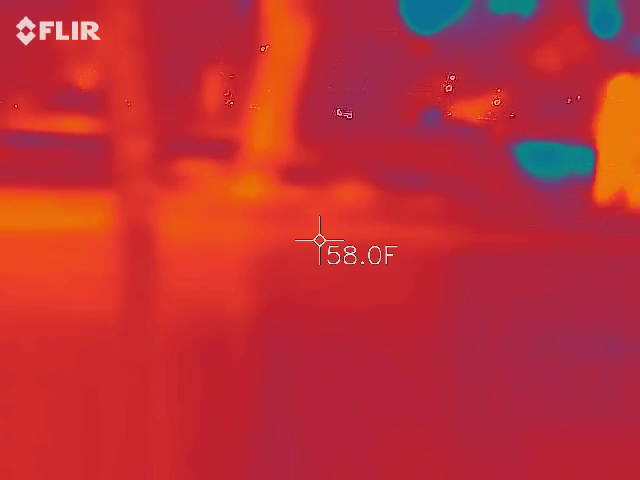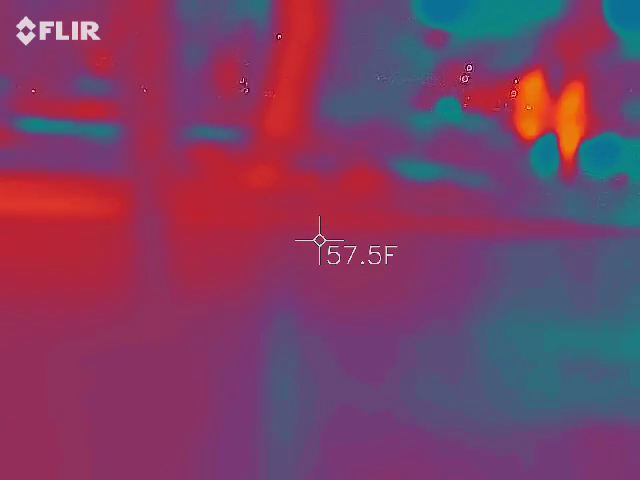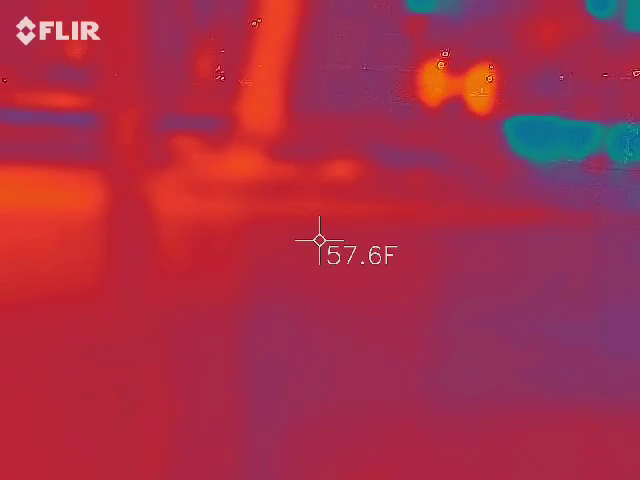So how do they work? There are three different types of electromagnetic fields. The first one is natural. It comes from the earth. That's why it's not doing anything.